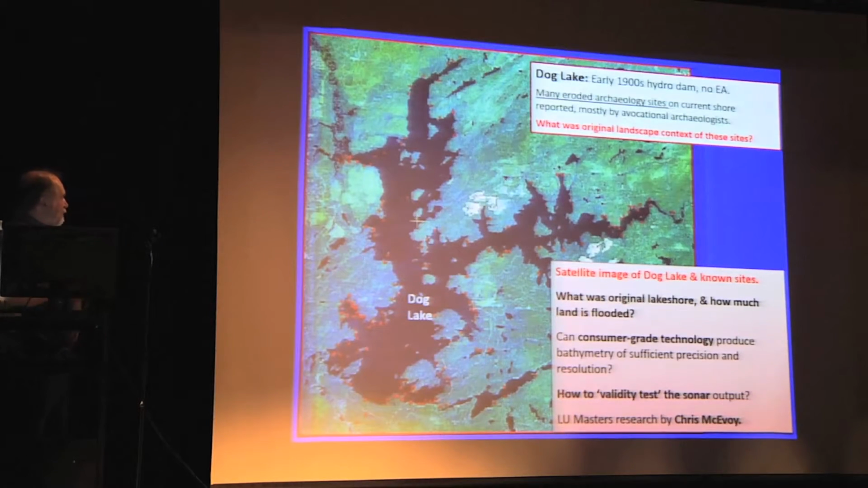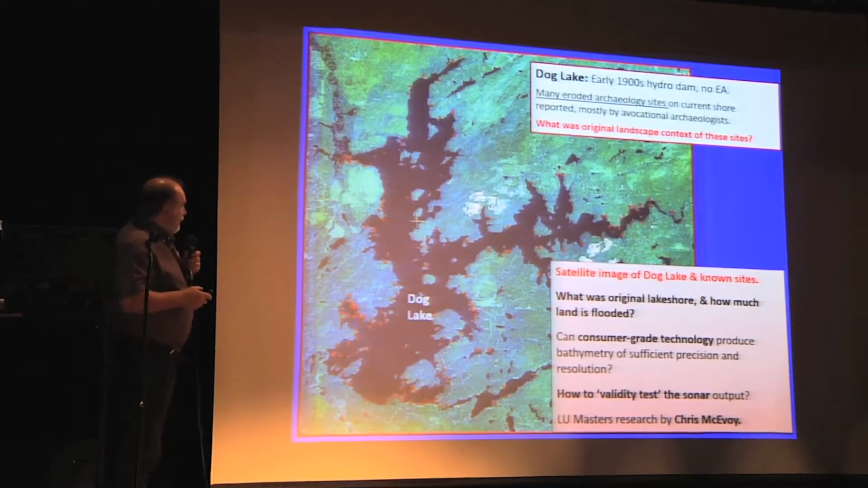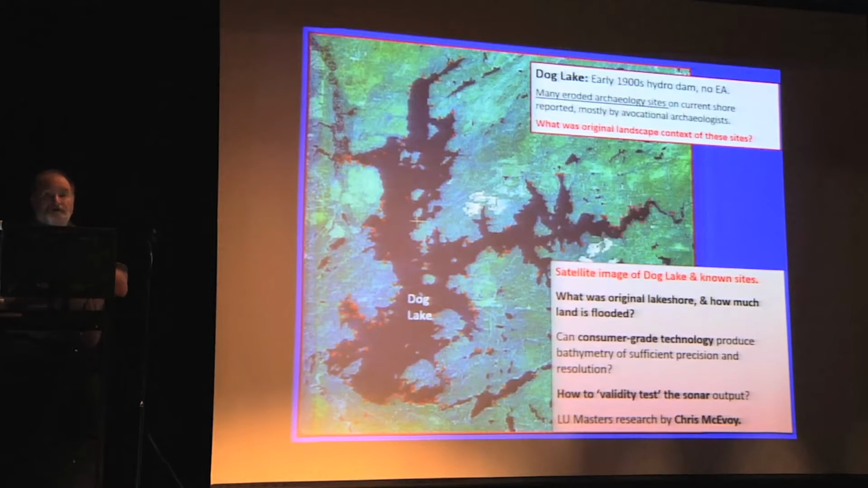Here's another series of slides of work that is ongoing. This is research by another graduate student who's assessing the value and utility of sonar finders for documenting the bottoms of lakes. This is another reservoir lake, and all the wee red dots represent archaeological sites that have been encountered along the washed out shores of this lake.